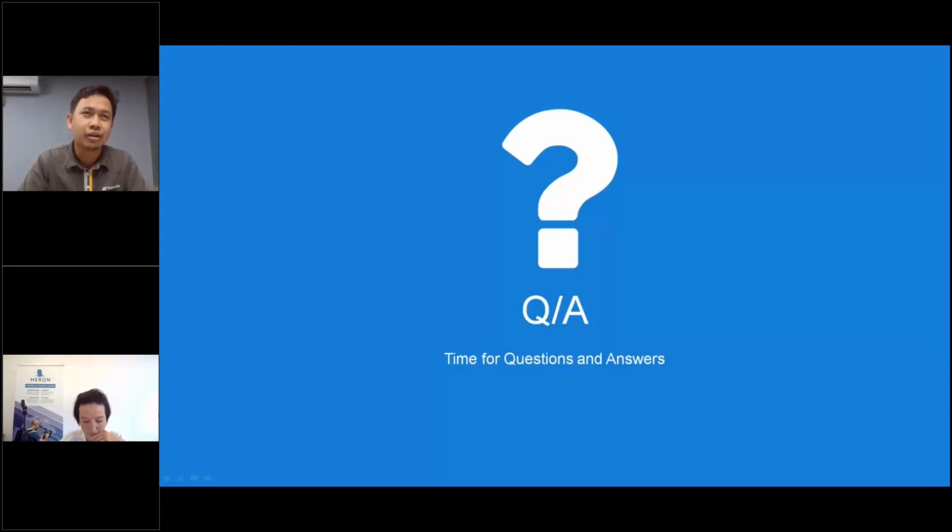But if there's a lot of curve and there's a very complex structure, we recommend you to have multiple stations at that area. I do agree. It really depends on the complexity of the site. Exactly.